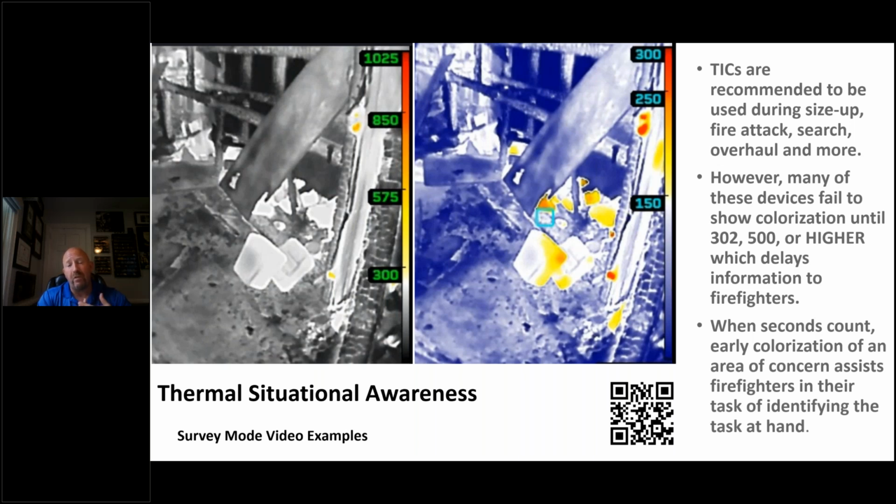And here's where we need to talk about this when we talk about overhaul. If you notice in both of these features, the spot temperature is chopped off. So in TI Basic, there is no spot temperature on this camera. TI Basic Plus and survey mode, spot temperature is engaged. Please do not use the spot temperature in overhaul because you will read a small measurement of the area, and firefighters have come out after a fire and said, hey chief, fire room's good at 74 degrees. No, it's not. That one spot may or may not be, depending on what it is and where you're standing, what kind of camera you're holding.